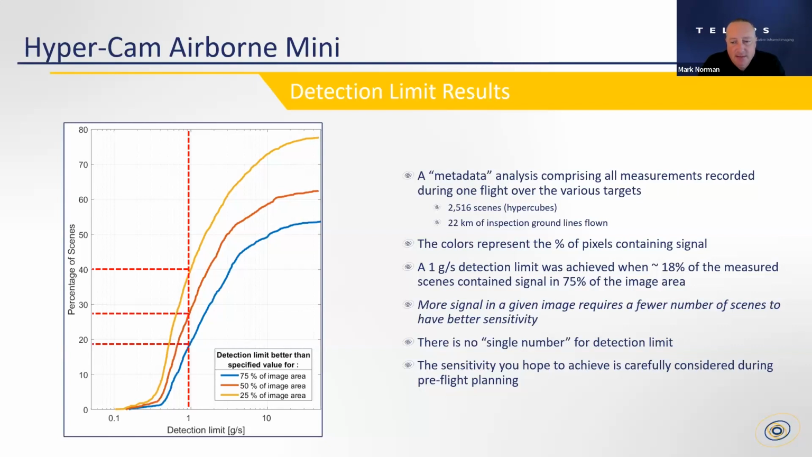And as you can see, as I take the dotted line going vertically and I go up and go over, the blue line indicates that 75% of the image area would have to be filled with signal for about 18% of the total scenes.